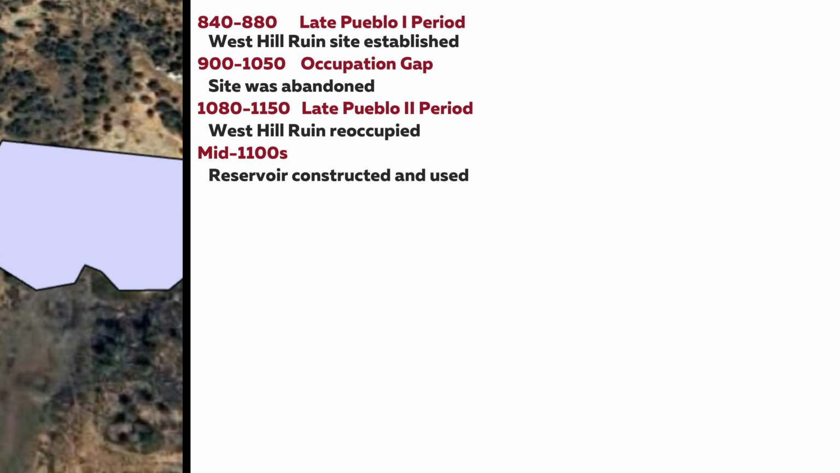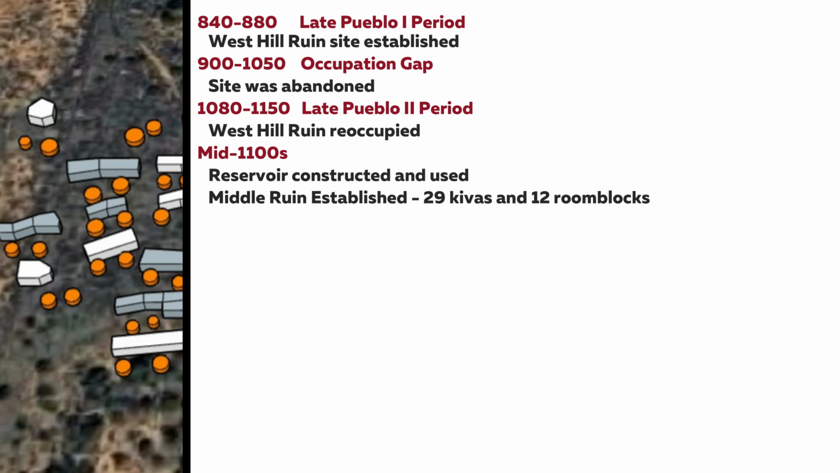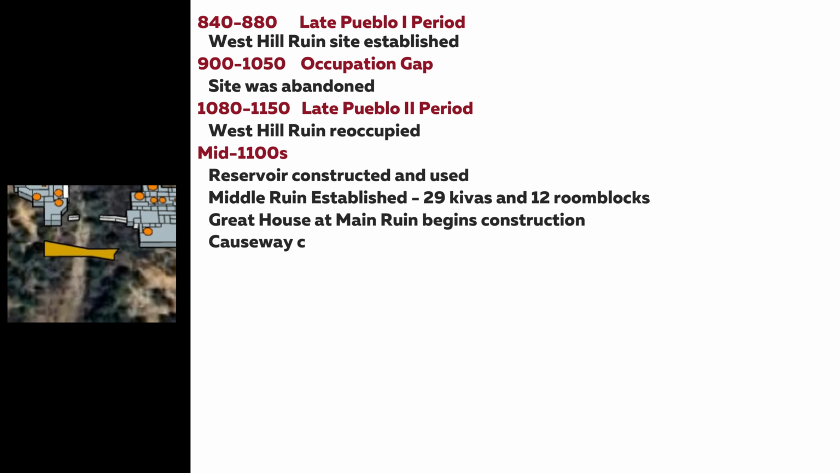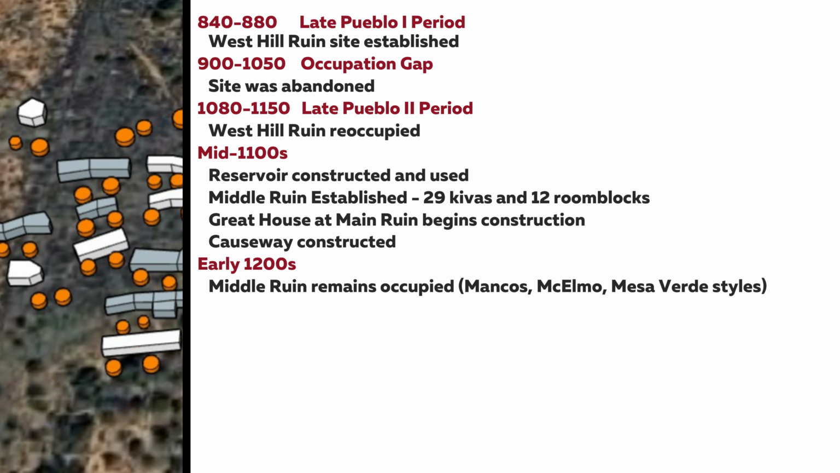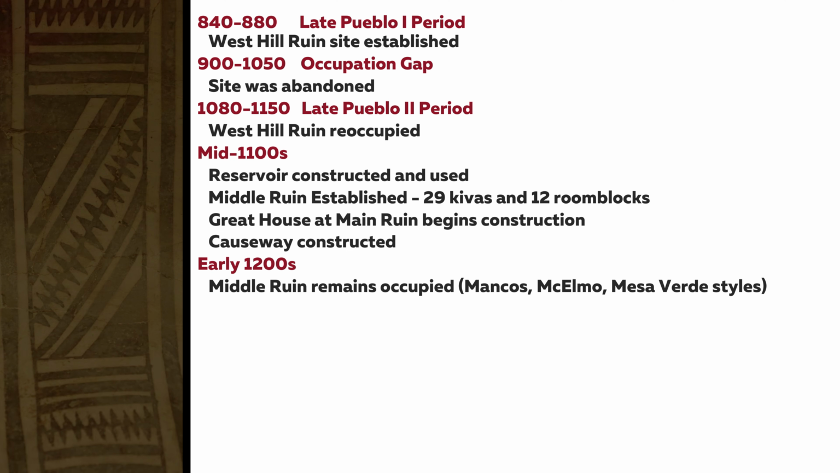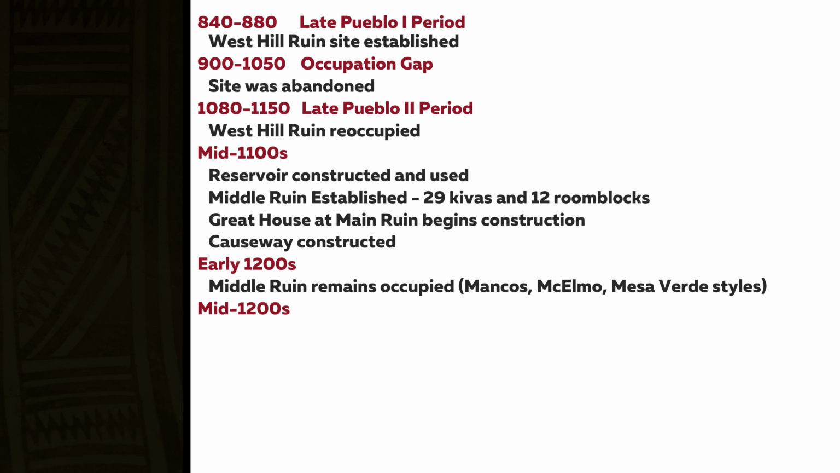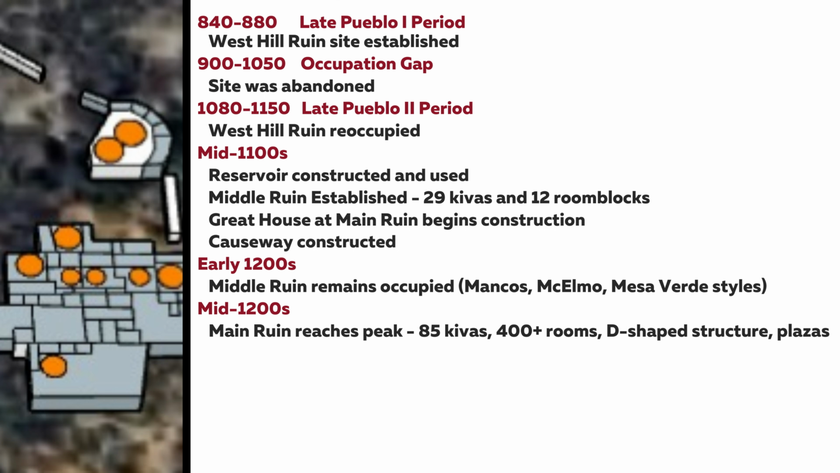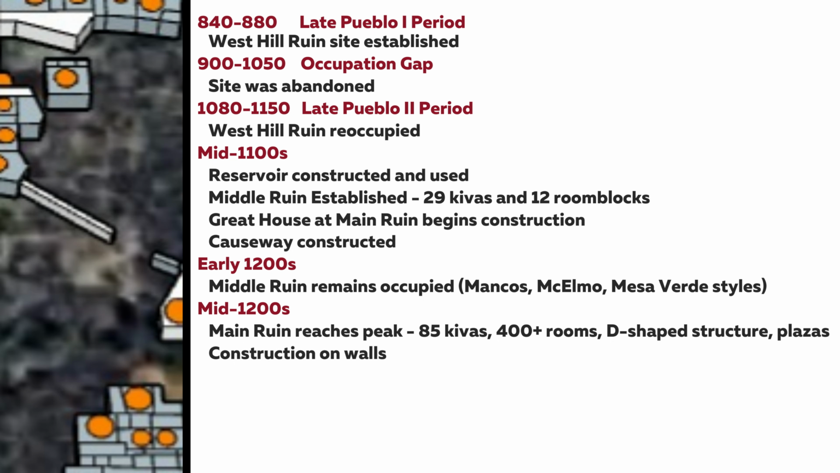Also during the mid-1100s, construction begins at the middle ruin with 29 kivas and 12 room blocks. A gray house at the main ruin begins construction. Then the causeway was built, linking the main ruin great house to the middle ruin. During the early 1200s, the middle ruin remains occupied, with pottery evidence showing a blend of Mancos, McElmo, and Mesa Verde black-on-white types. During the mid-1200s, the main ruin reached its peak, with 85 kivas and over 400 surface rooms, a D-shaped structure, and enclosed plazas. Enclosing walls constructed around the core area were also made.